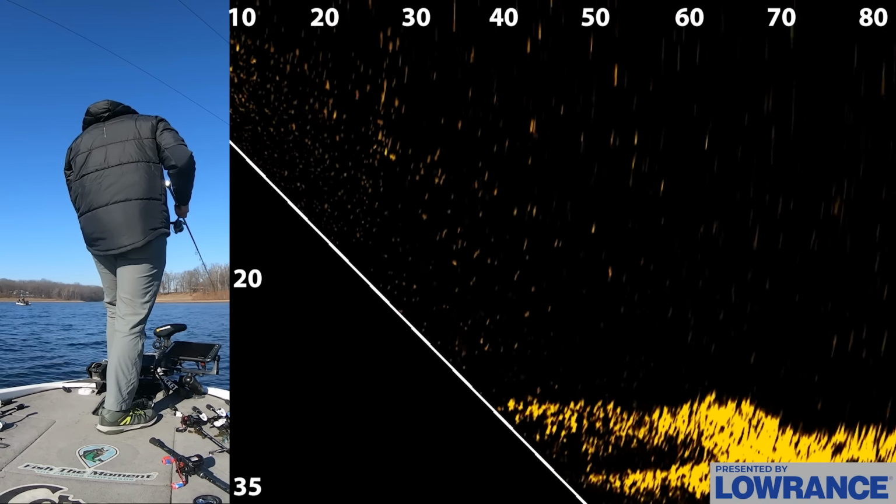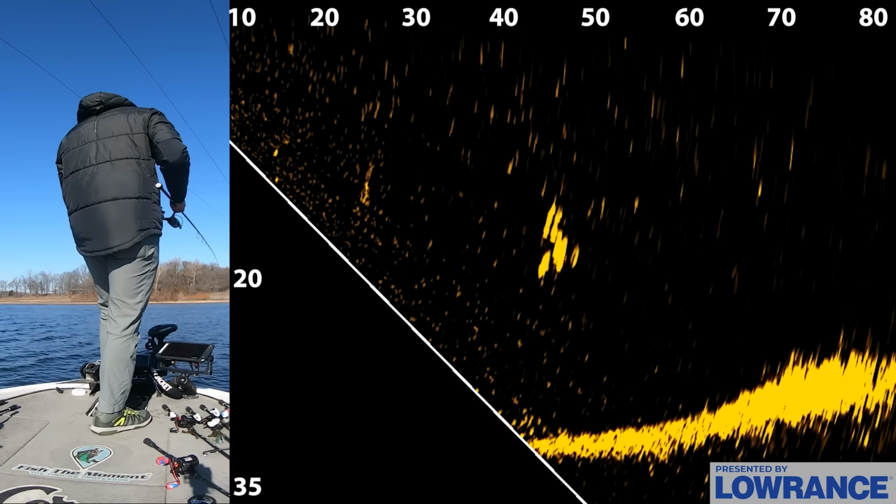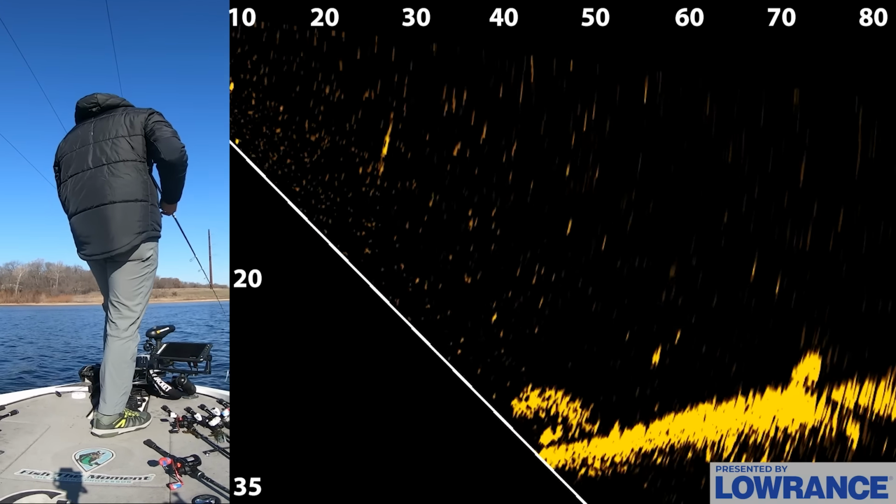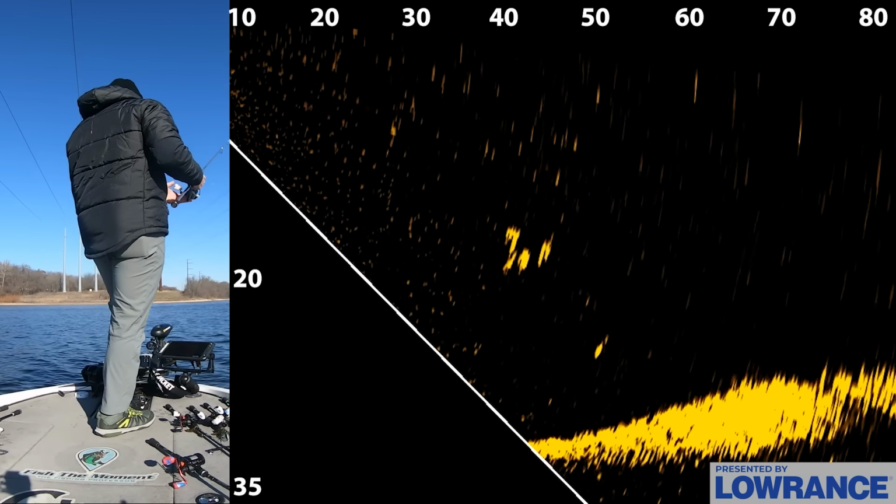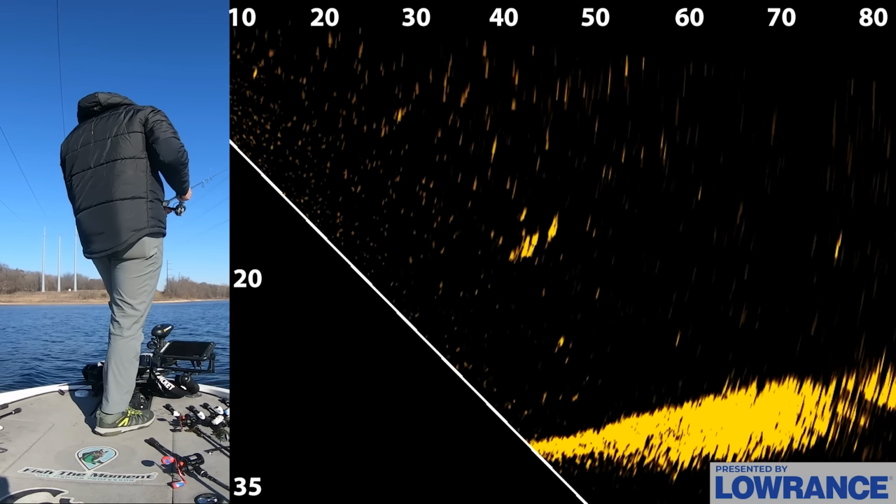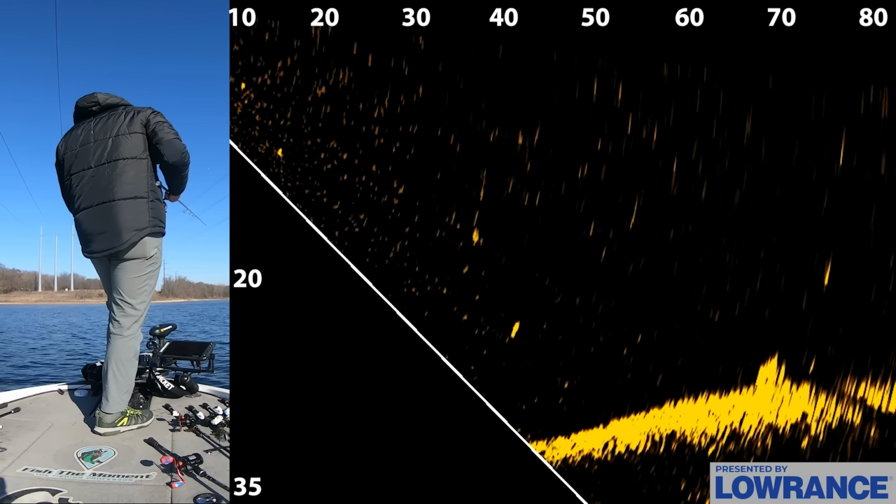I also don't know with this the size of the fish and all that stuff right now, just because I'm just starting to use this. I don't know what exact settings I need to be using, but from what I'm seeing, it's definitely getting the job done in terms of being able to see your bait, see the fish.